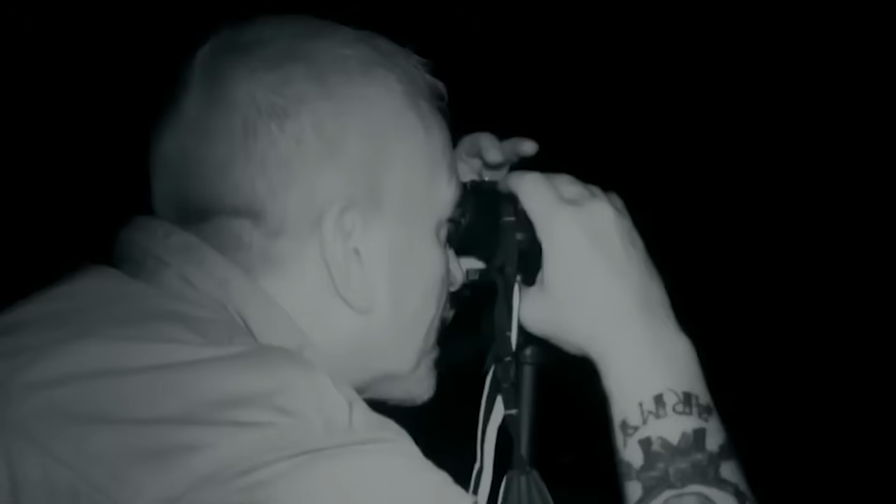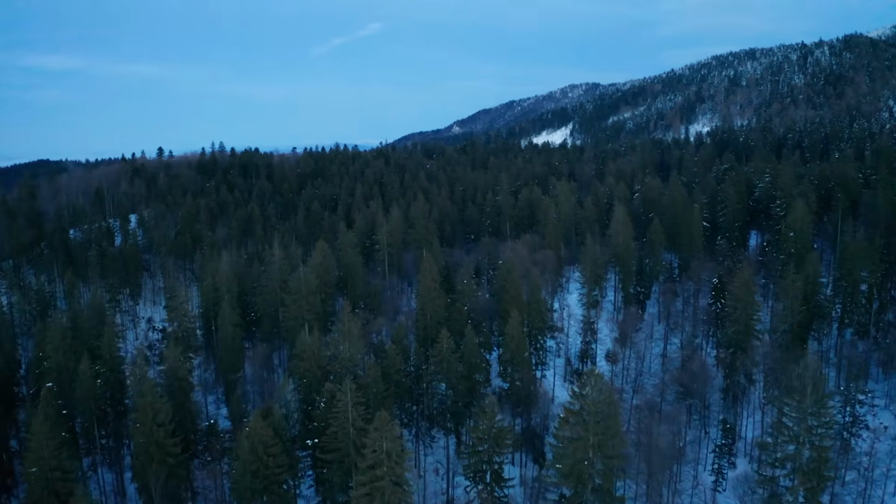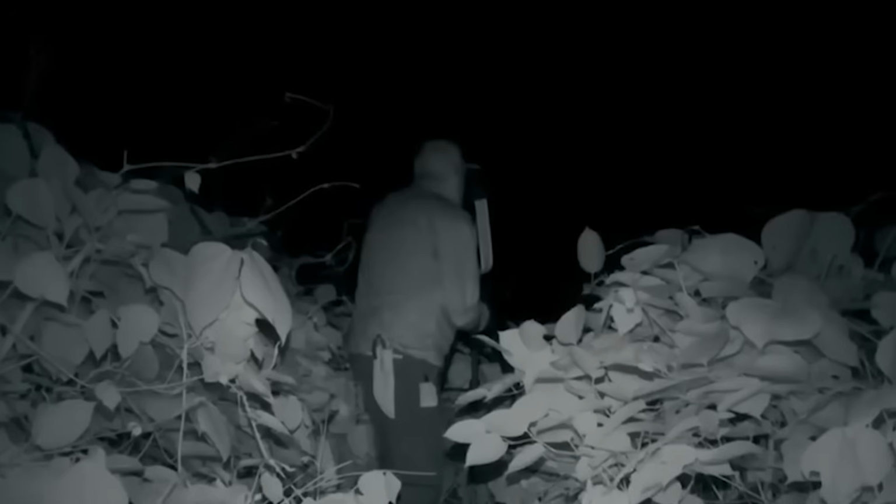But just as quickly as it appeared, the figure vanishes. The creature slips silently back into the thick, dense vegetation, disappearing from sight with uncanny speed. The elk, now fully aware of the presence of something strange in their midst, scatter, their peaceful grazing disrupted by the silent, unseen predator. In an instant, the forest returns to its usual quiet, but the team is left frozen in place, still trying to process what they just saw.